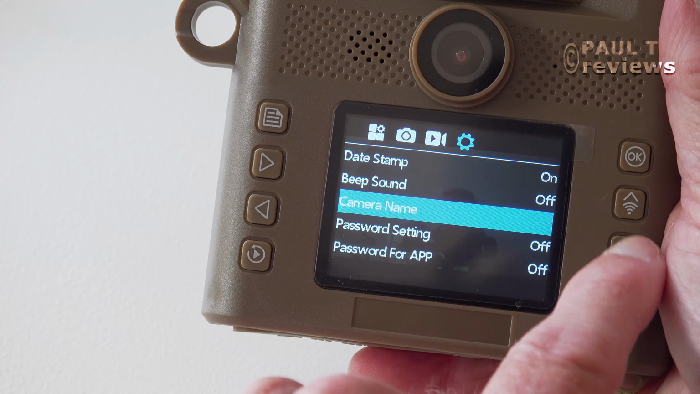Auto Wi-Fi off, so when the Wi-Fi is on, it will automatically go off if you haven't used it for 2 minutes, and the power will go off if you haven't used it for 3 minutes. I find that about right, but you can of course change it to shorter or longer. And the same with the backlight of 1 minute.